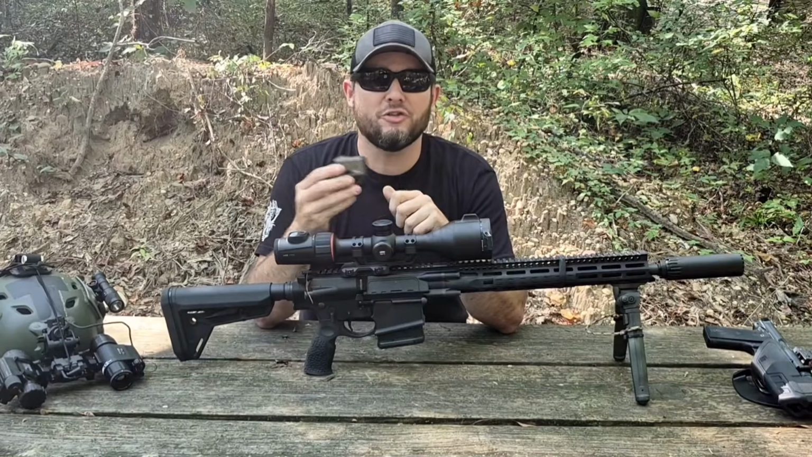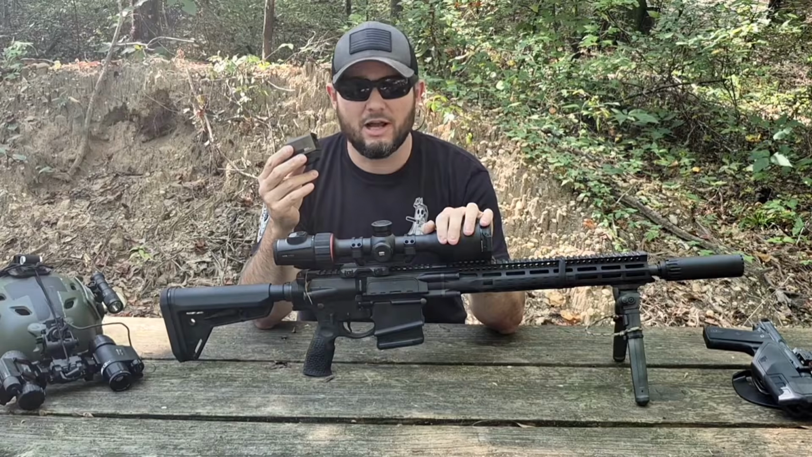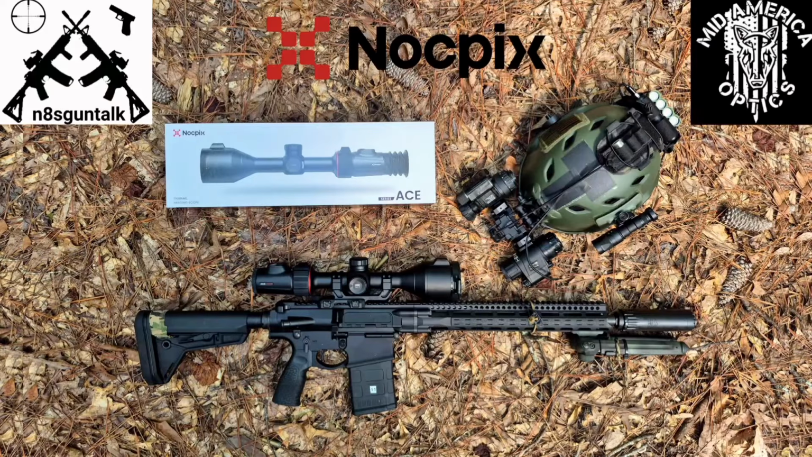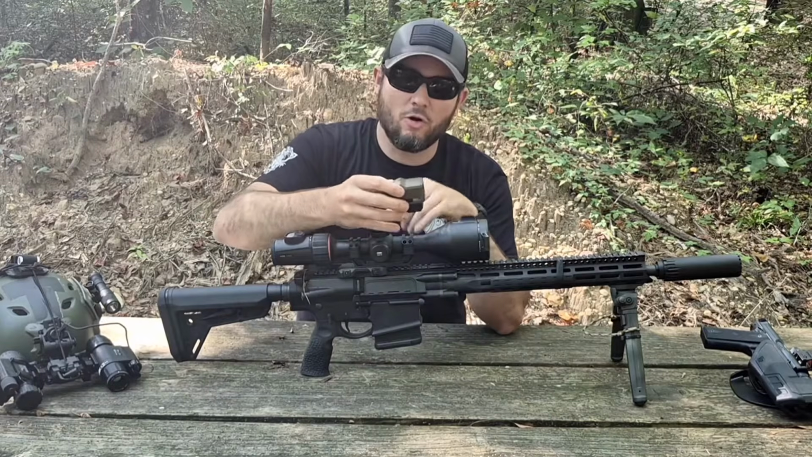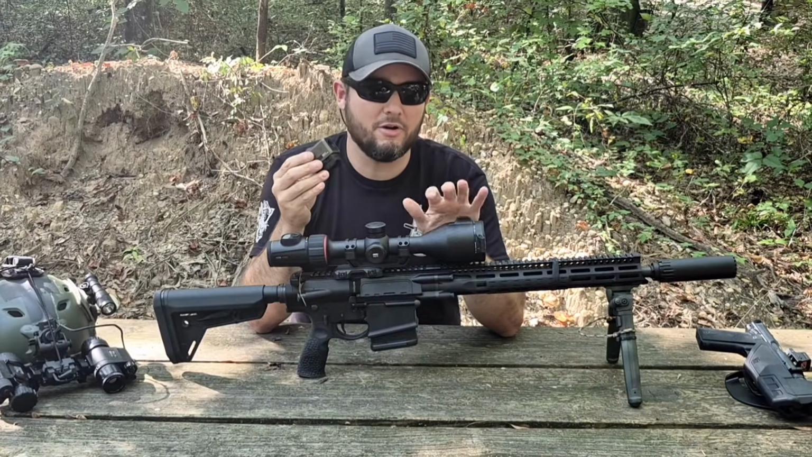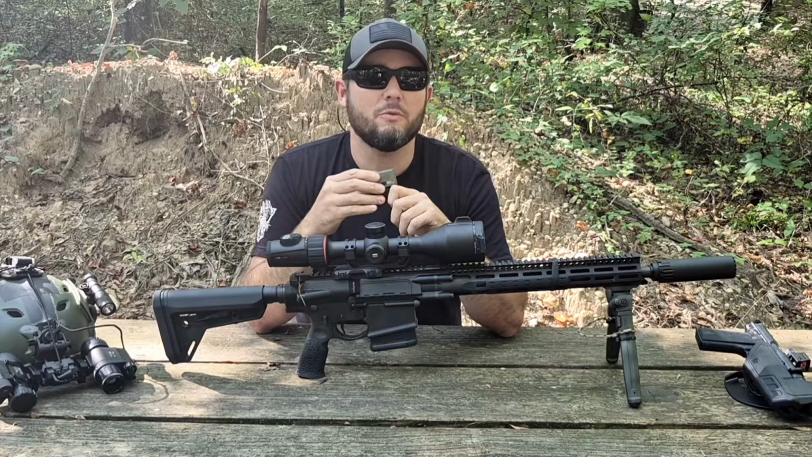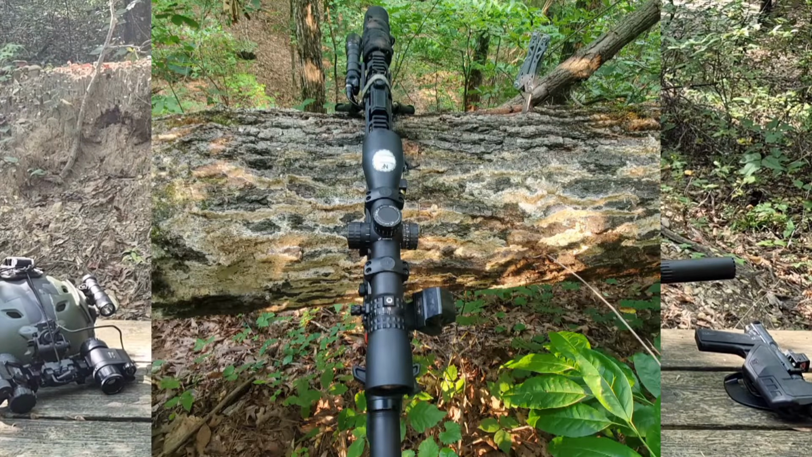Now another good use for this sight would be pairing it with a higher magnification thermal optic, something like this Nocpix Ace, full video link below, possibly on the 45 or at 12 o'clock as a piggyback. This would be a very good backup to your primary thermal, or just use it for close-in engagements, similar to the way that we would pair a red dot with a traditional magnified optic.